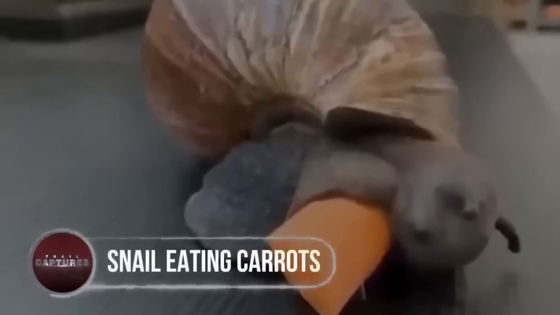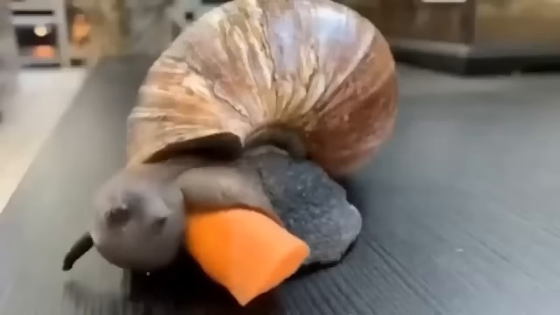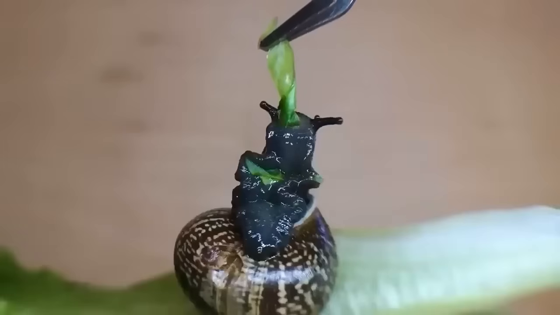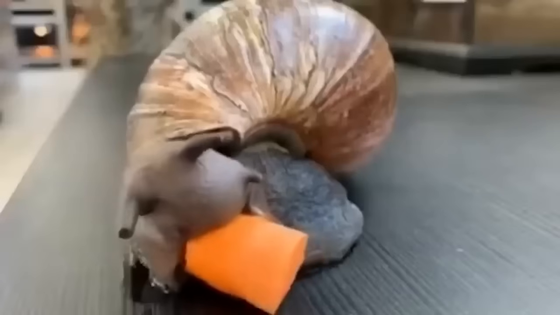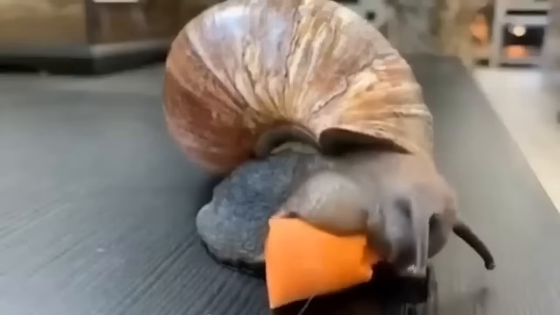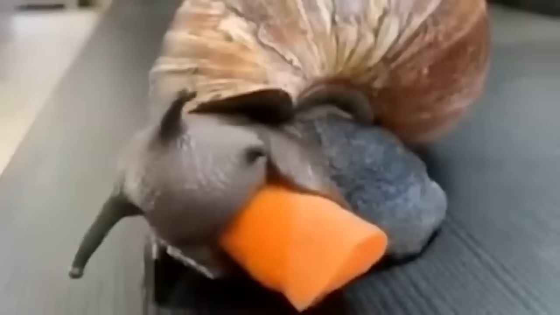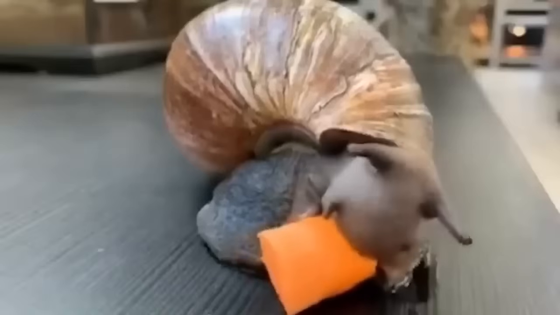Snail eating carrots. Alright, so when it comes to food, snails are already pretty strange and slimy creatures that prefer fresh leaves, stems, and other such items for lunch and dinner. However, recently, they've developed quite a taste for vegetables. For example, take a look at this snail that is so enamored with a carrot that he won't let go of it. Am I weird because I find this endearing? Maybe it's just me.